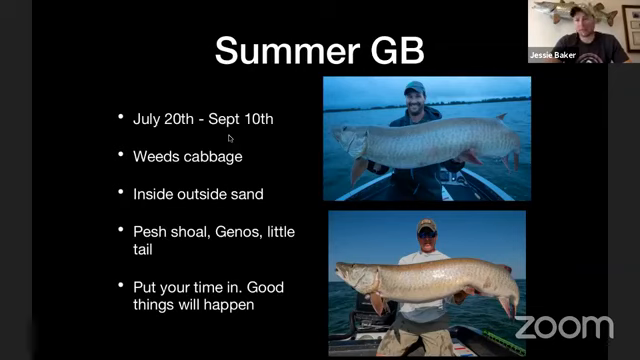Peshko shoal, Ganos, Littletail. There's 3 spots. Like they're massive, but there's going to be boats. And Green Bay, I always say this, Green Bay is such a mentally exhausting place to fish because you're always within sight of boats. You see fish caught, you see guys miss fish, lose fish.